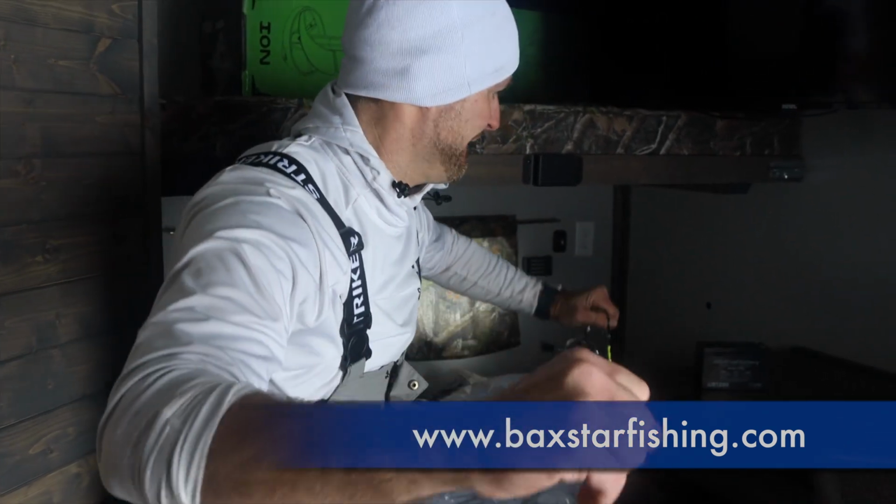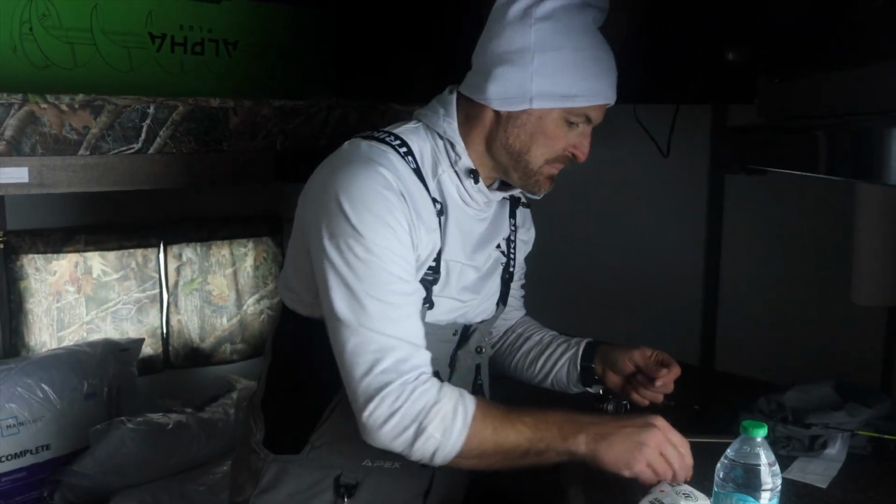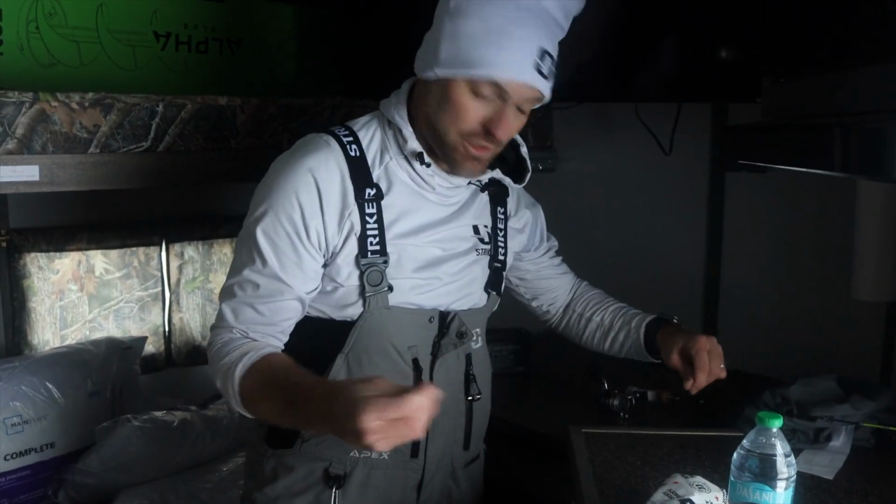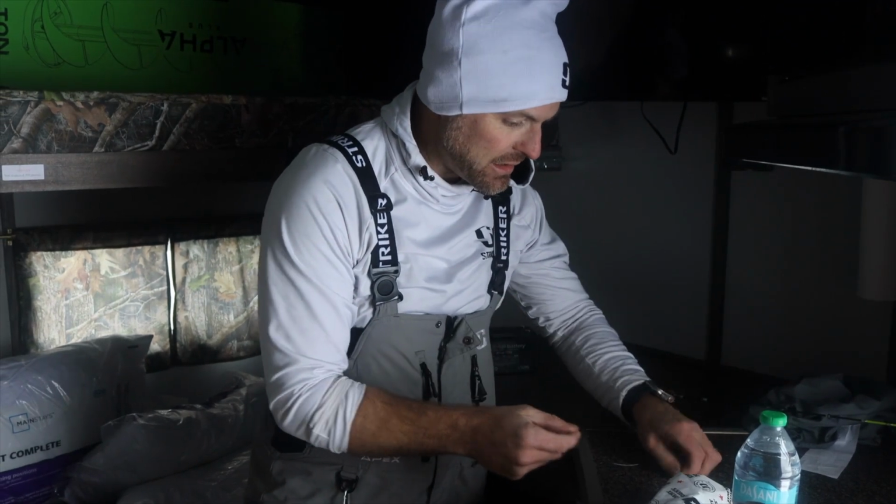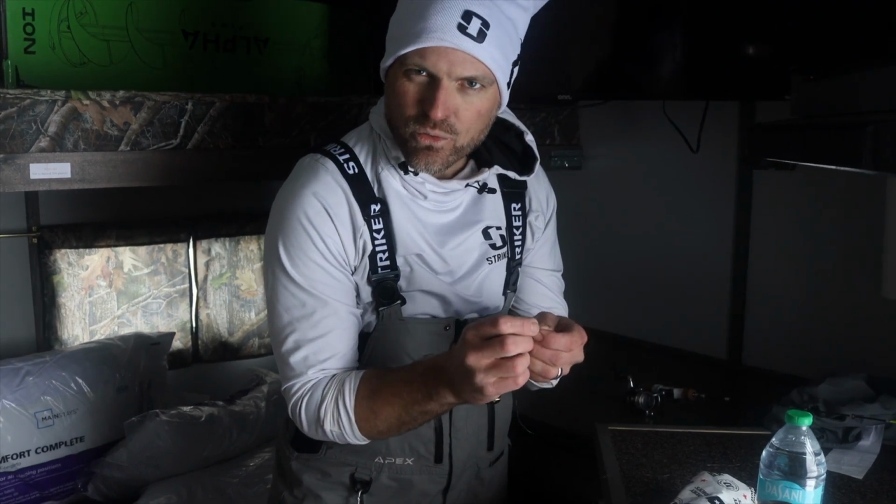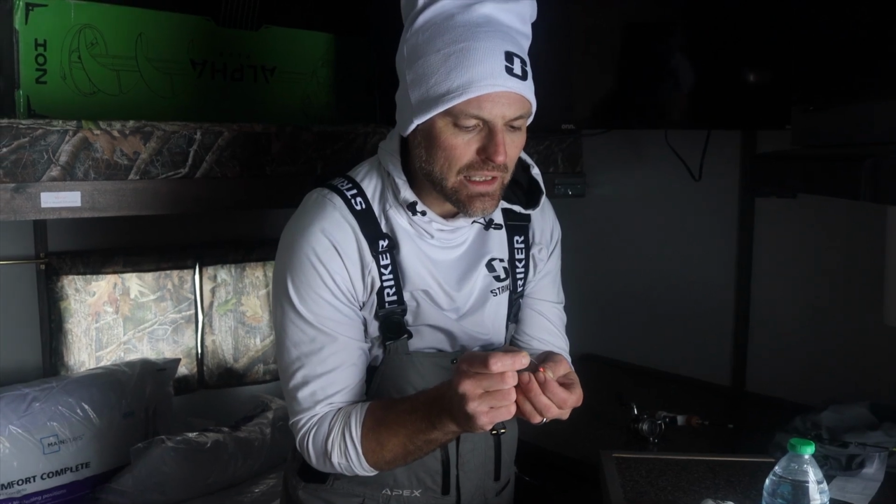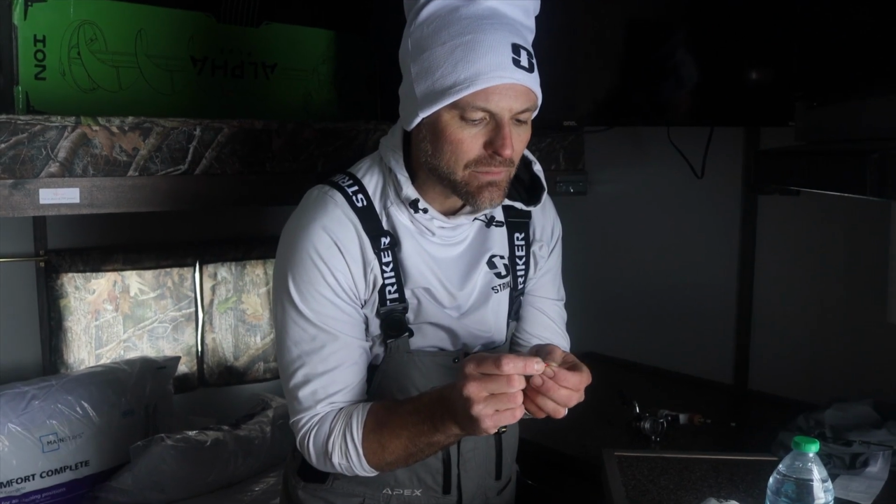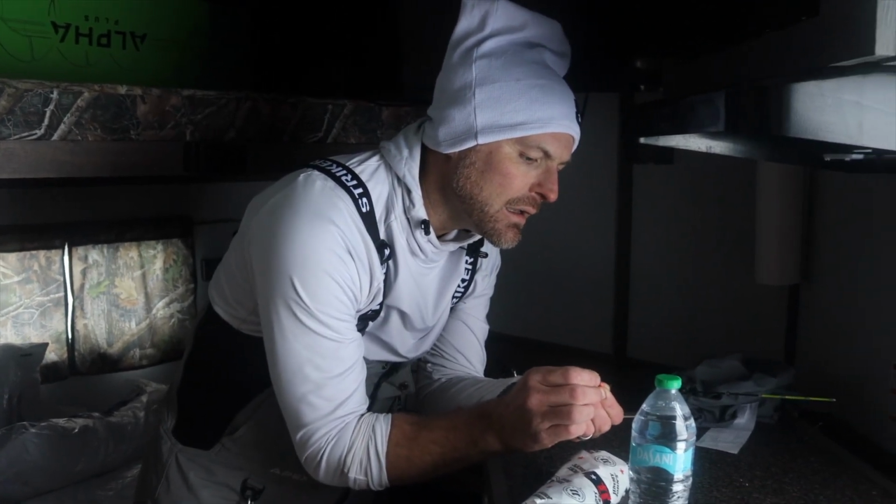So it's important as a guide. There's a couple things here to kind of keep in mind. One, you want people to catch fish here today. That's number one. Two, you want to keep them engaged. Three, make sure they're having fun. They're beginners with ice fishing, so I need to get in there and actually do a little bit of fishing with them so they can get more confident by watching me and the things that I do. It's probably the best way for anybody to learn.